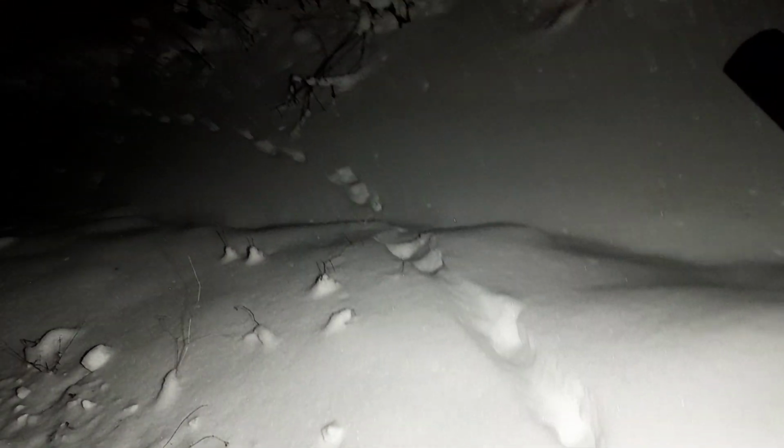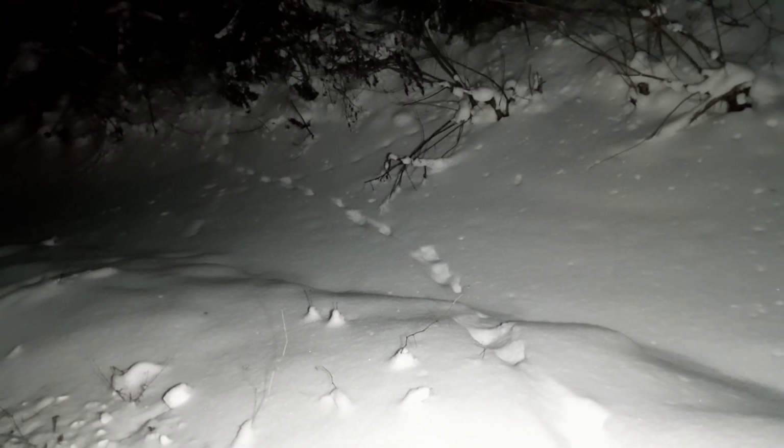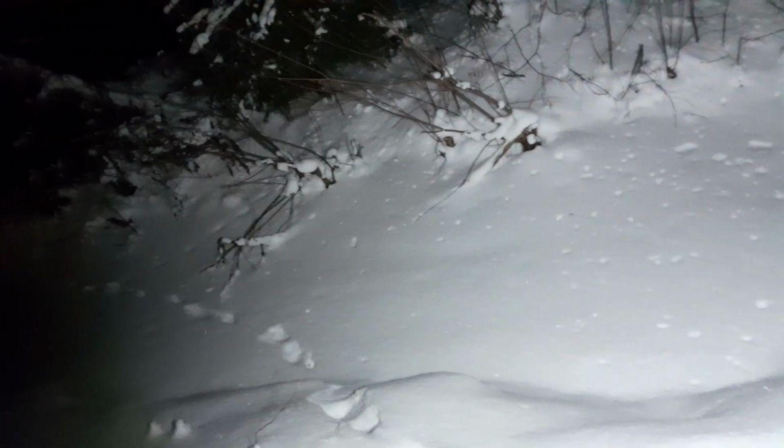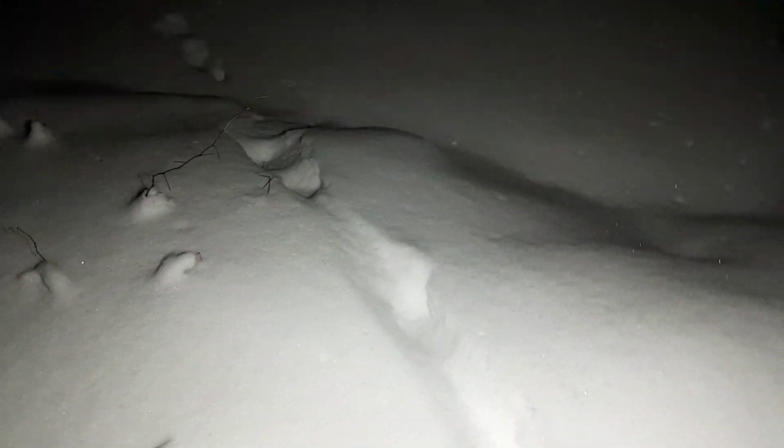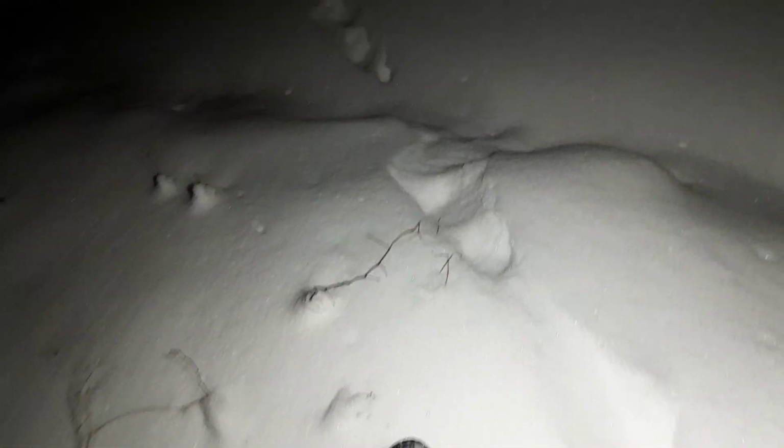What do we see over here? Looks like deer tracks to me. Let's try to inspect them a little closer.